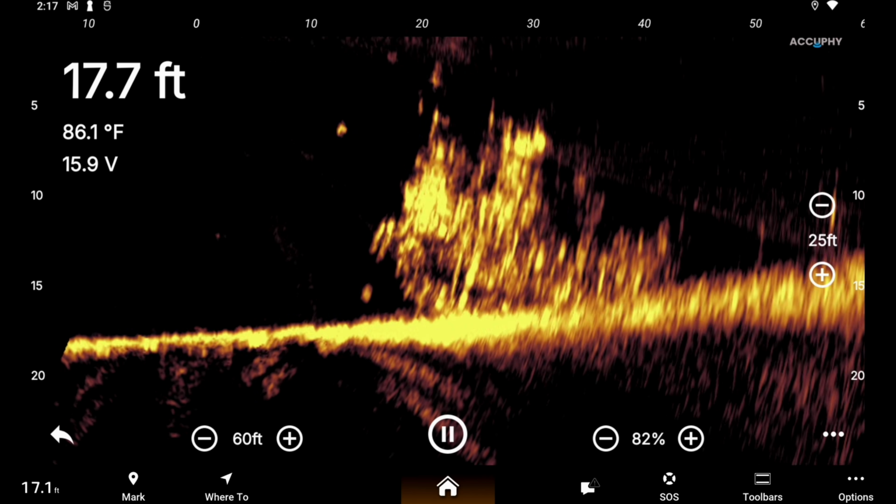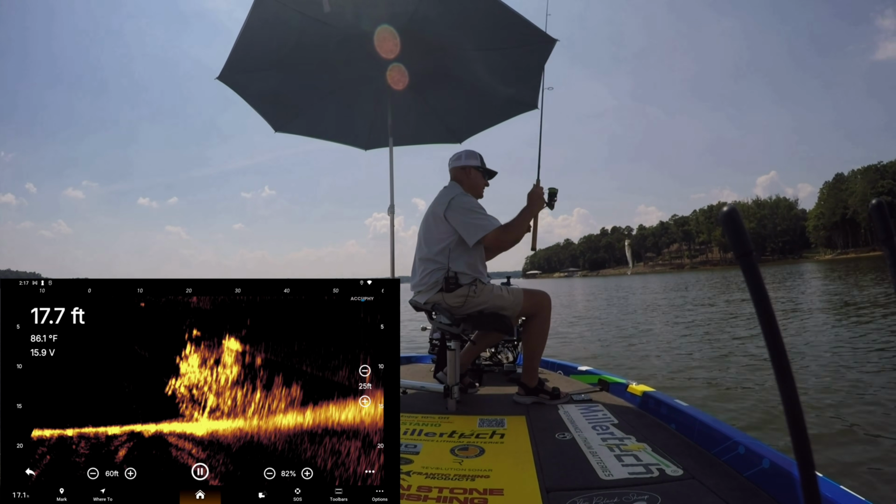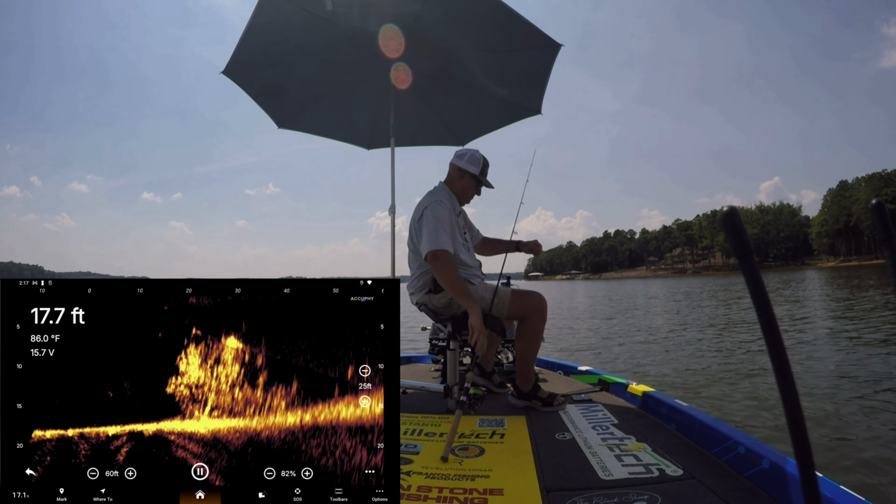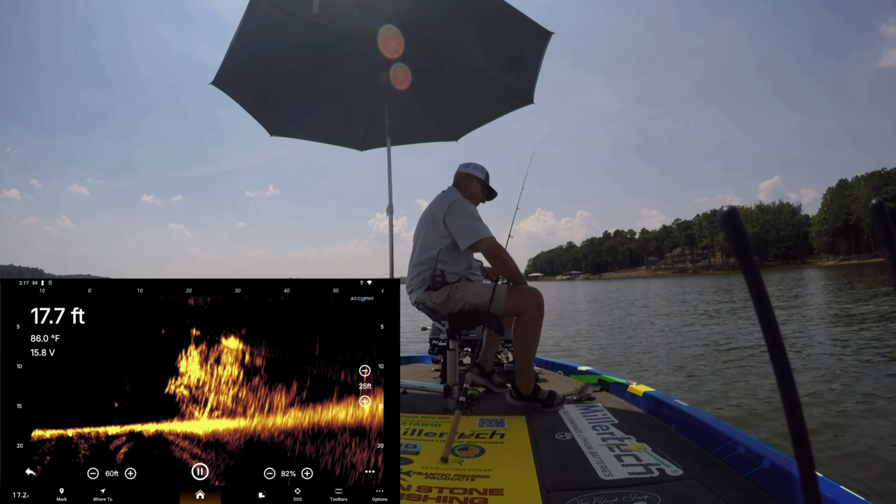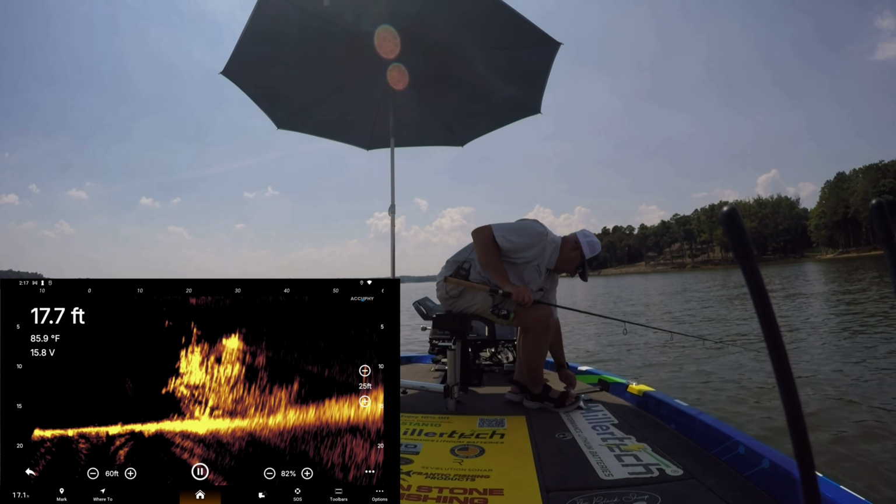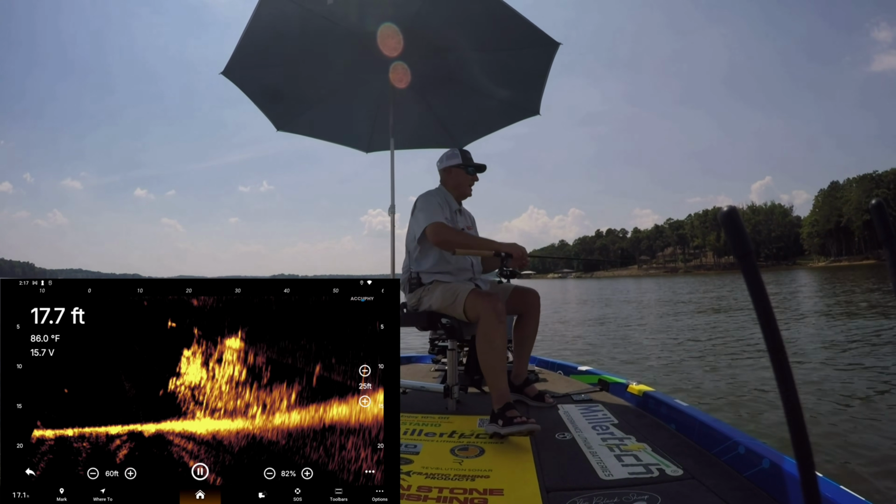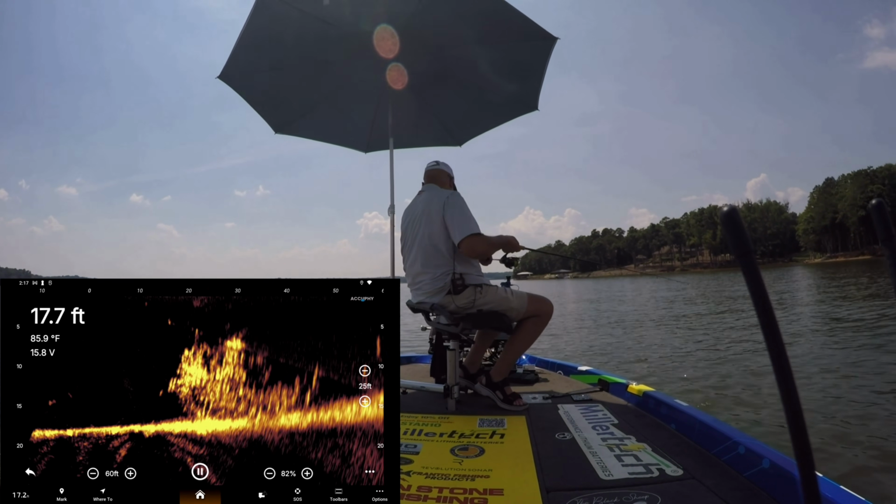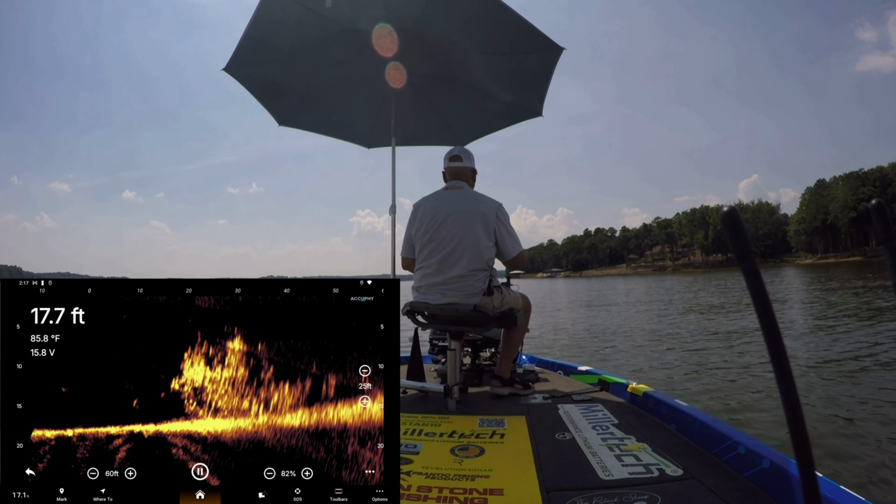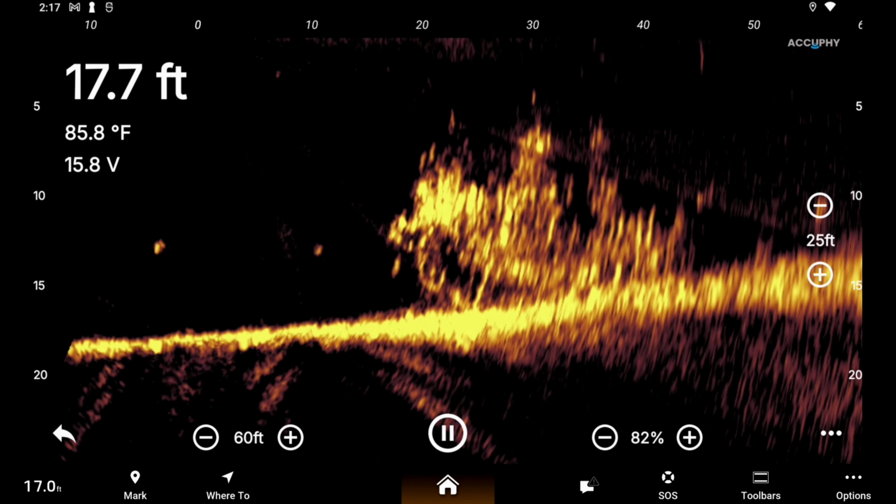He said, "I'll take it. I'll take it." They're dinks. We'll take them. As hot as it is, hard to get these fish to bite. It's 85, 86 degrees out here. All right, we're at 45 and falling.